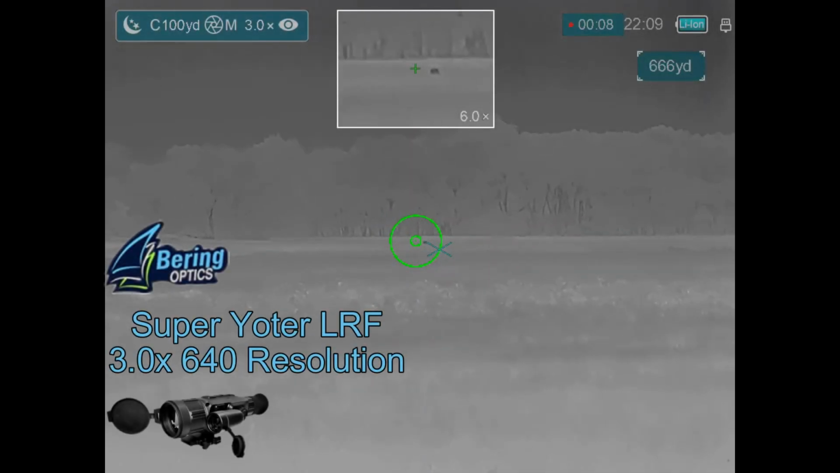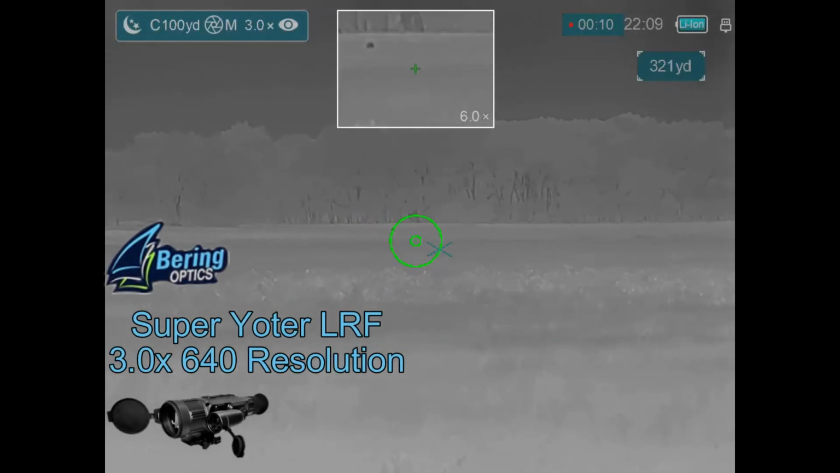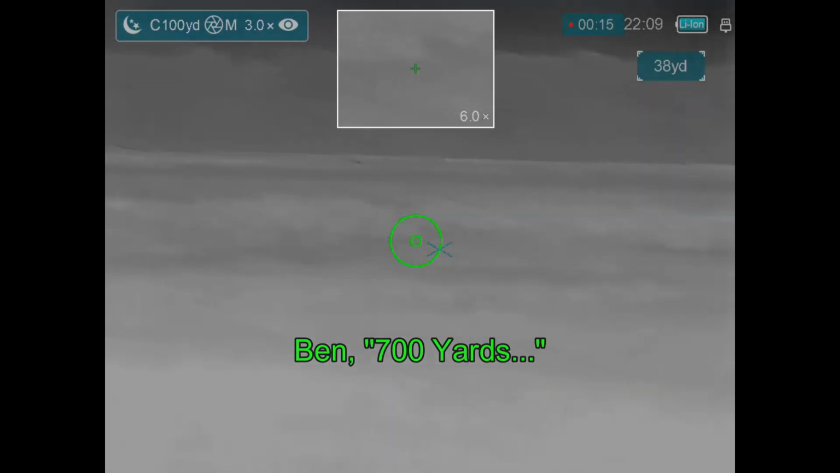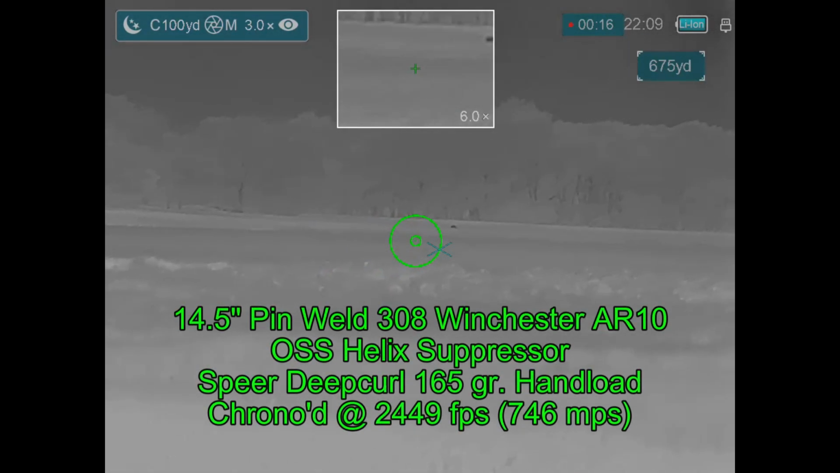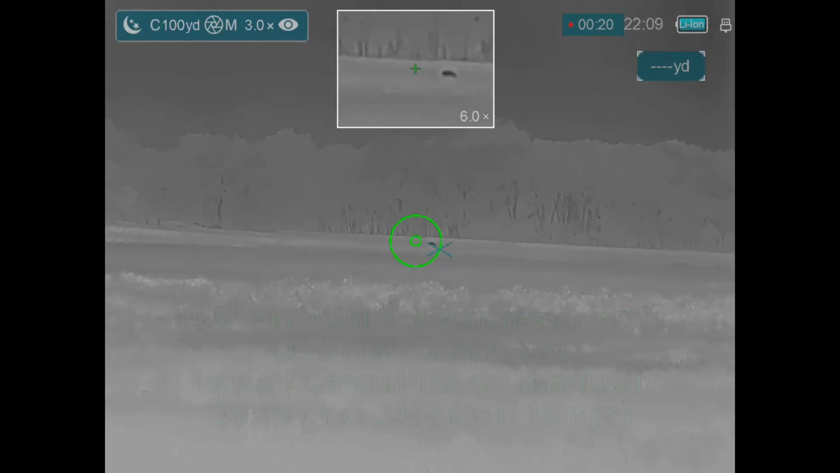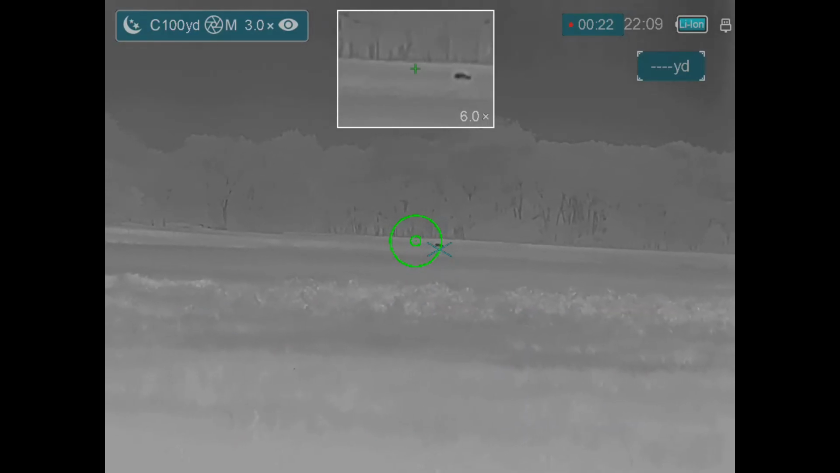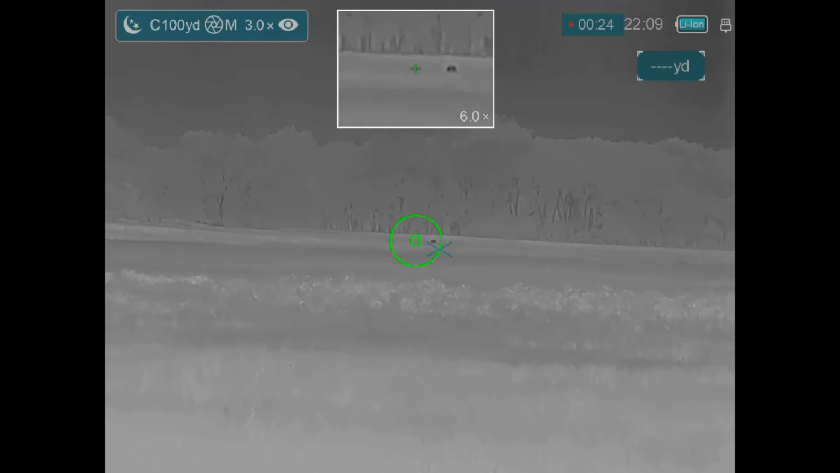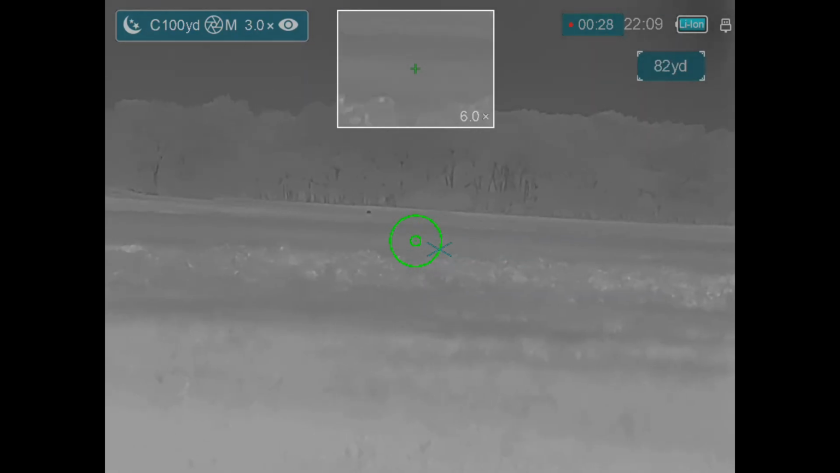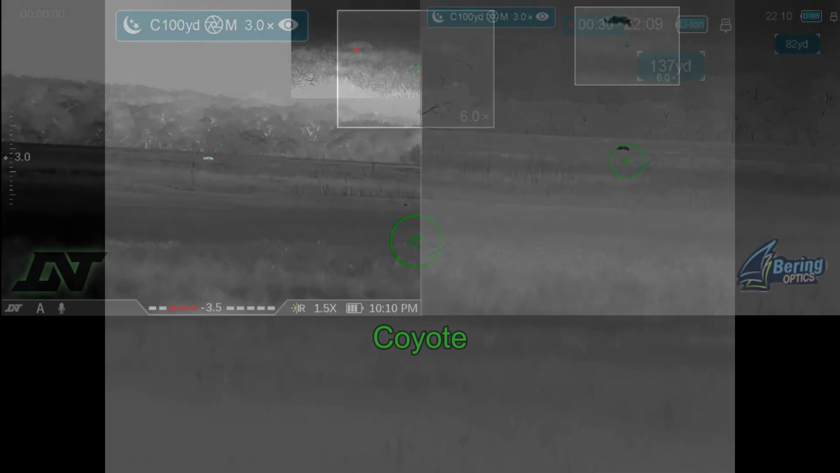And this is the view from Ben's Bearing Optics Super Yoter LRF thermal weapon sight, 700 yards, that he's mounted on a .308 shooting spare deep curl bullets. Rangefinder's doing weird things. Maybe 321. Looks like a pig. Now his rangefinder is doing just fine. These are just difficult ranging conditions.